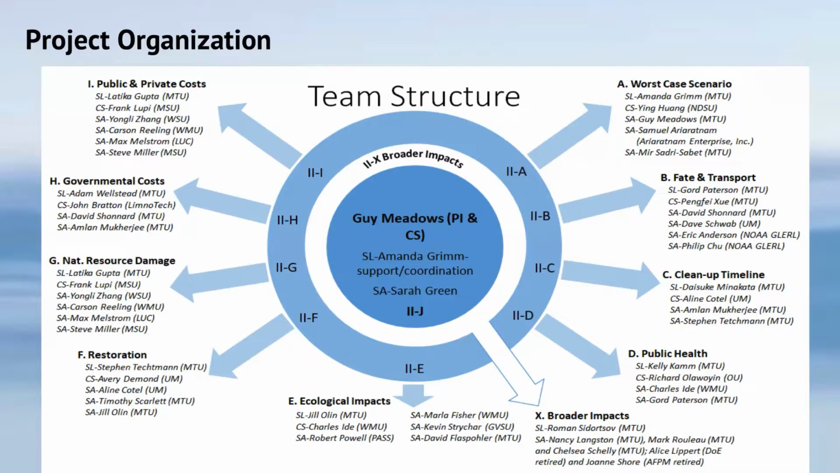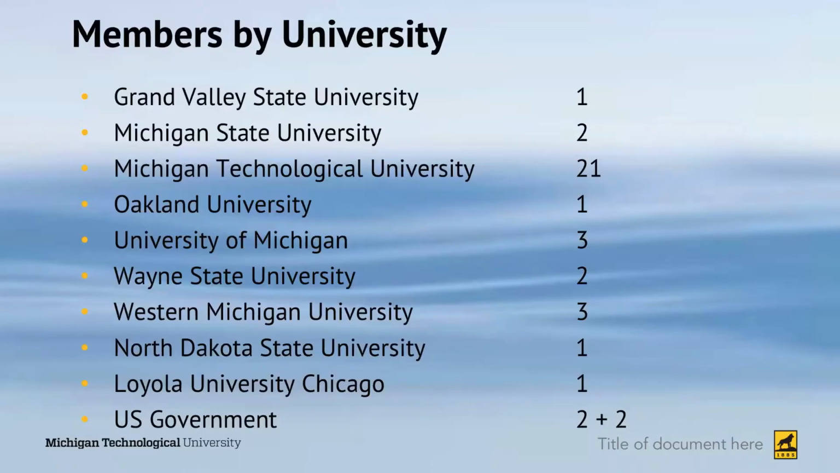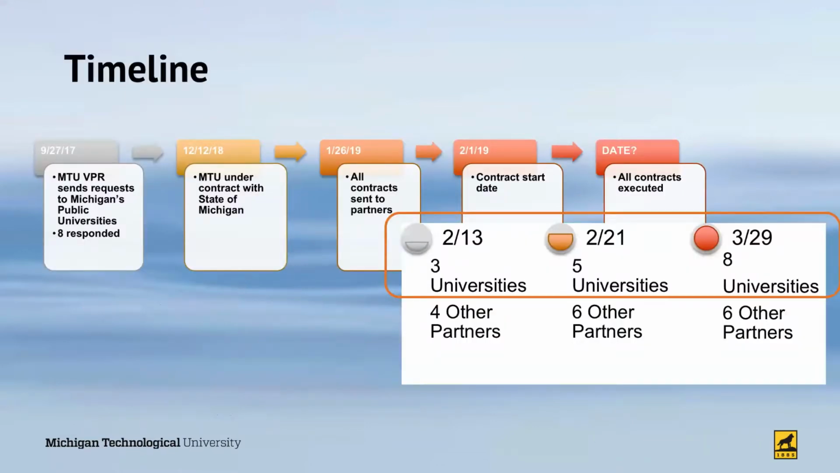In addition, the broader impacts, task 10, you see kind of encompassing everything across the whole board of activities. So we, in summary, the members by university are presented here. And I think the most important thing to share is that no one university had all the expertise that was required.